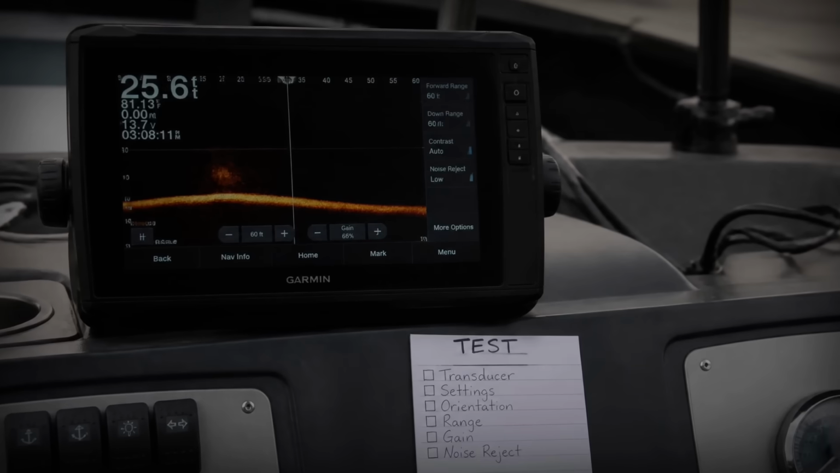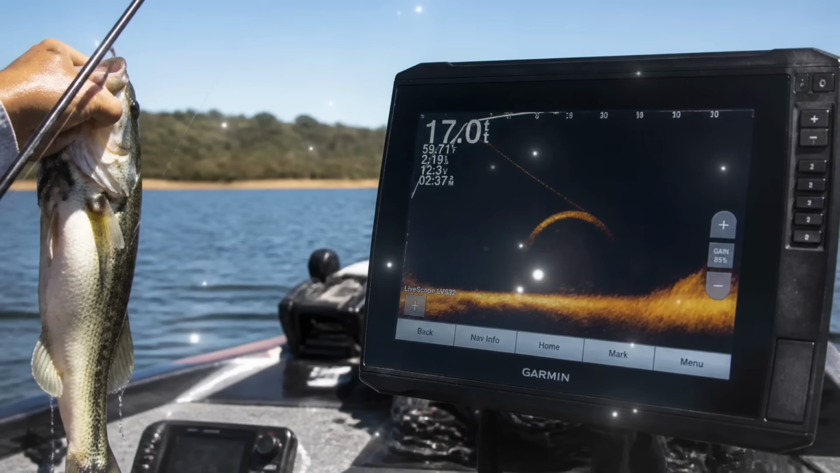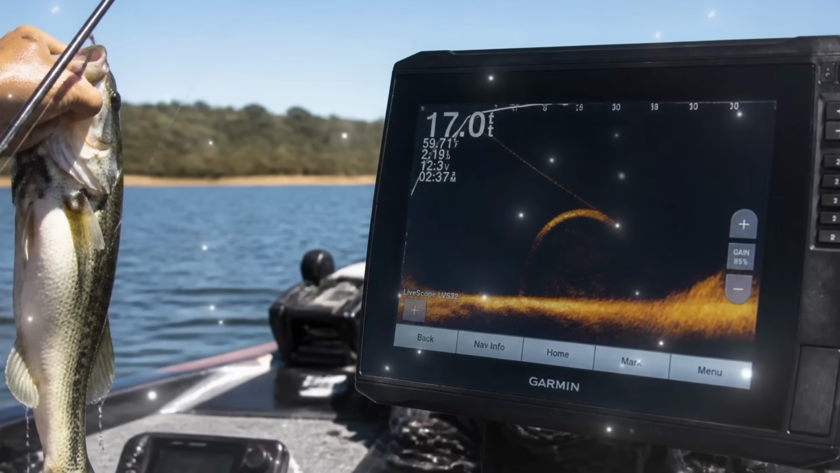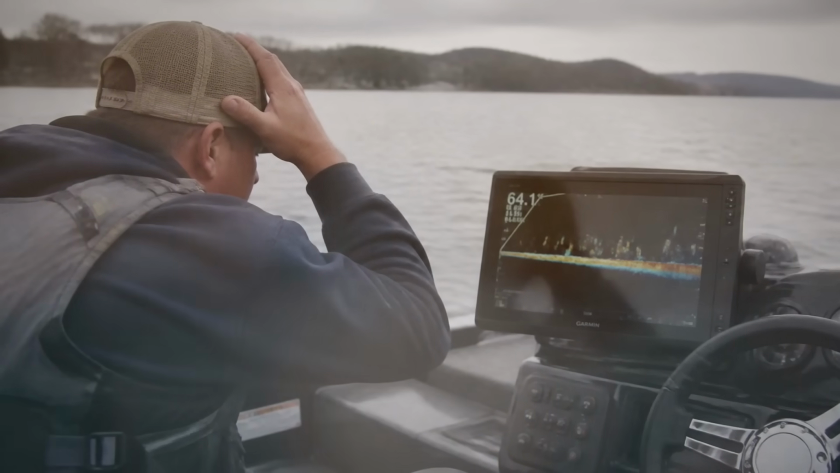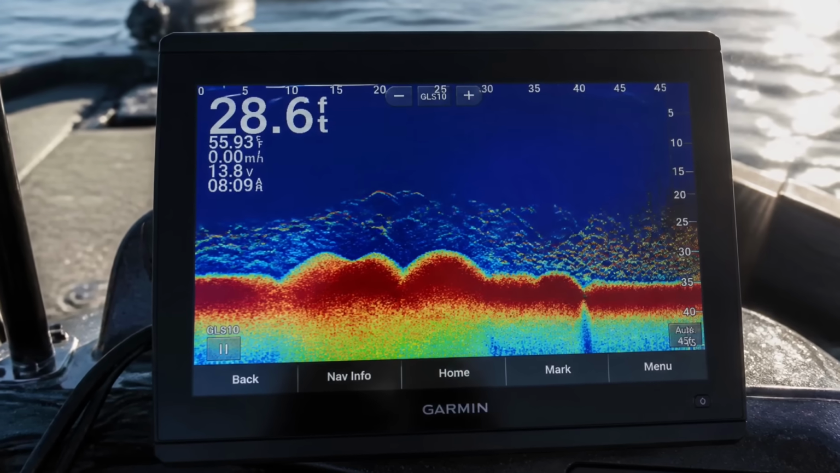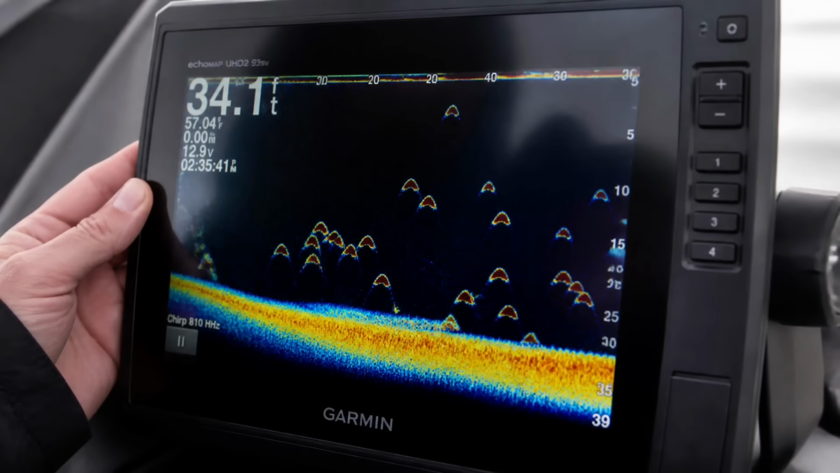And if you want the one honest test for whether forward-facing is really for you, it's this. If you're consistently marking fish on plain sonar that you simply cannot get to bite, the live view earns its keep. But if you're not even sure what you're marking yet, that money belongs in the gas tank, not the electronics budget. So the one thing to carry off this video, your fish were never actually hiding.